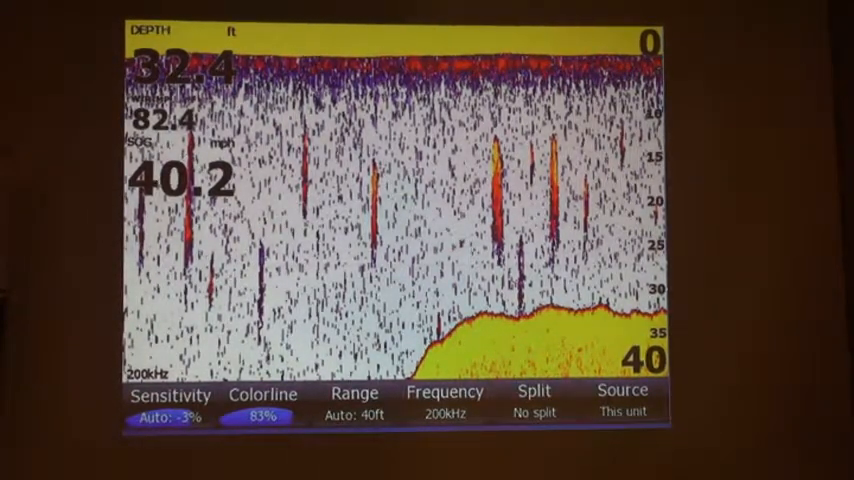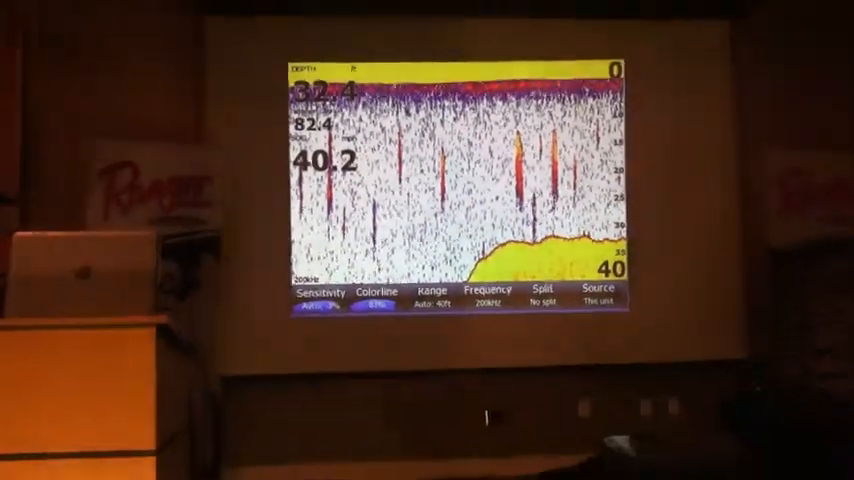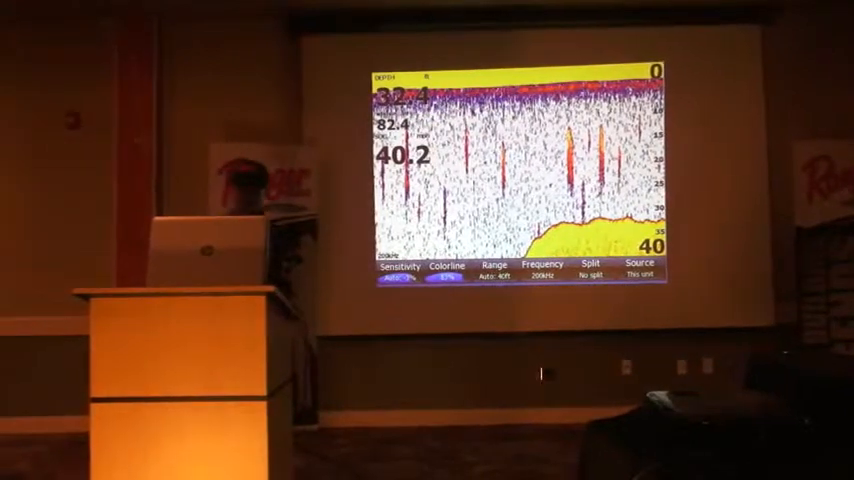Typically a lot smaller bait shows up very dense like those ones, because they are a lot closer together, almost marking one big fish. So it's a great tool to find bait.